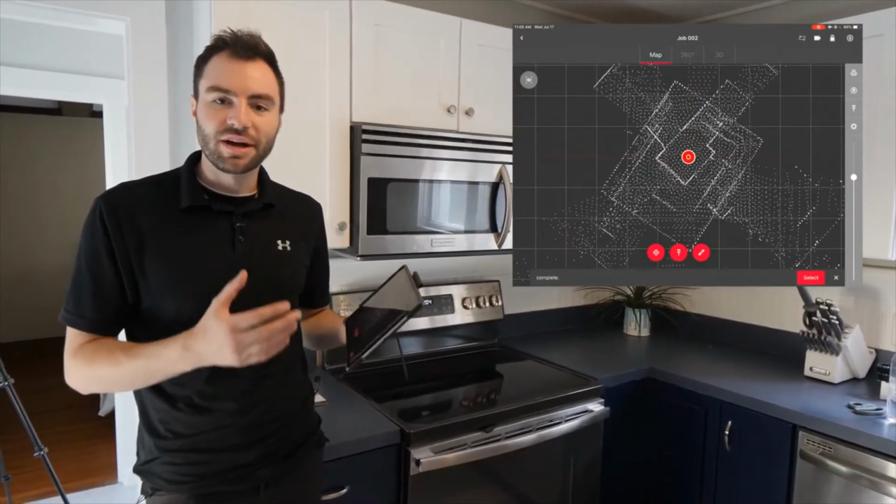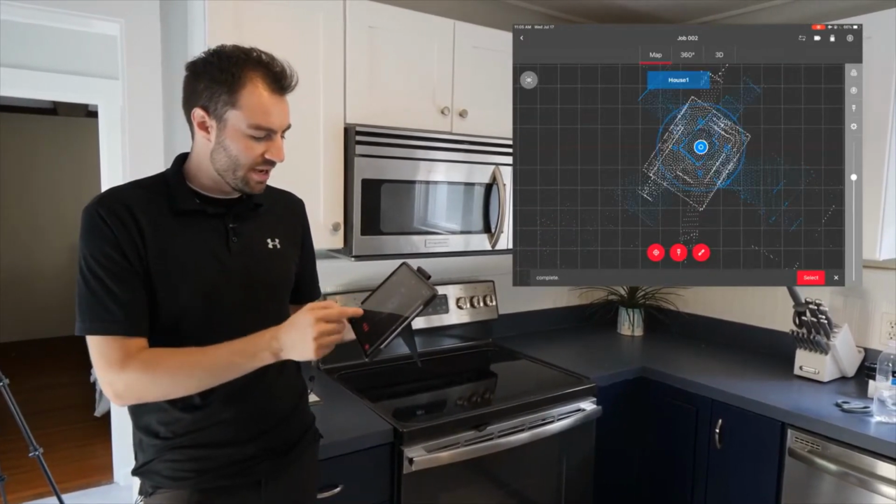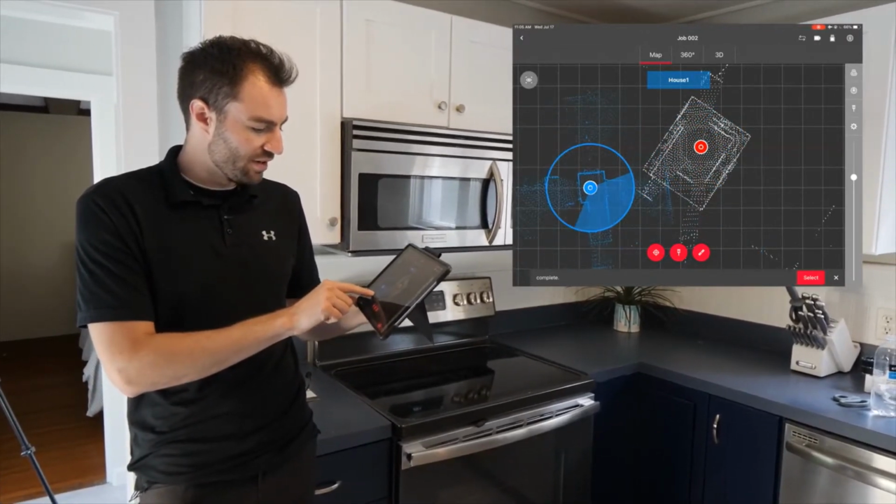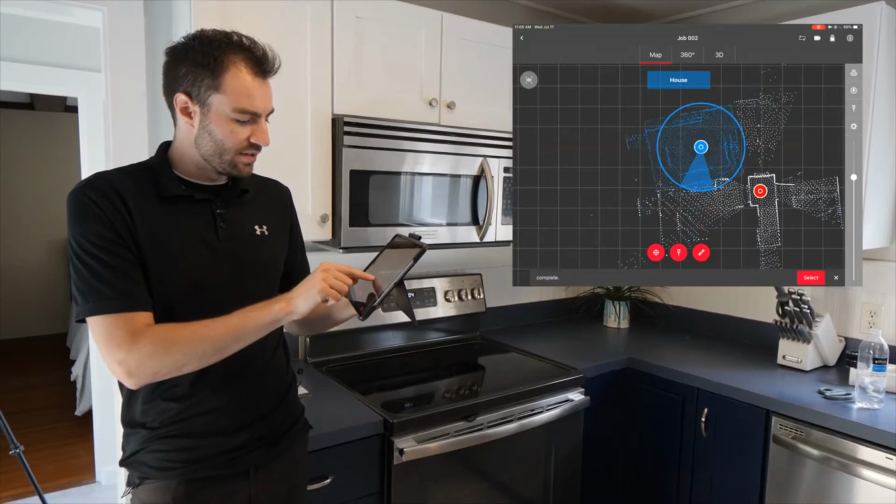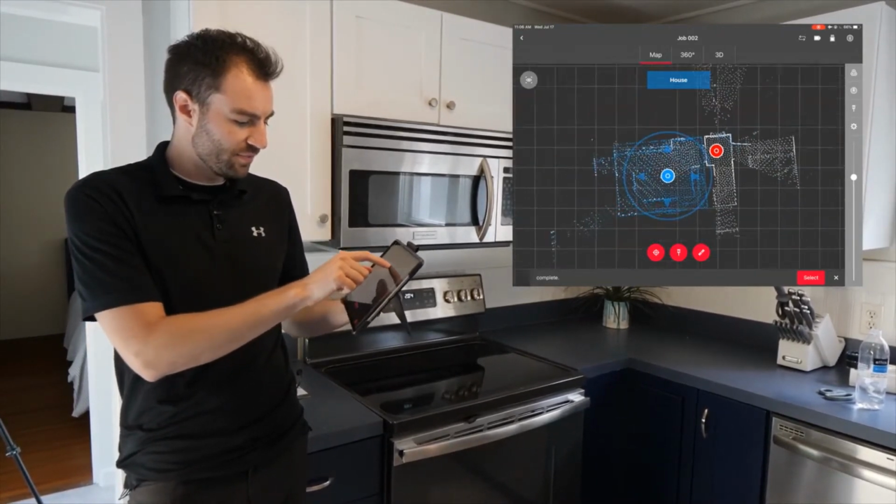Initially, they're just going to be dropped in the middle of my coordinate system at 0, 0, but I can tap on one of them and I can drag them around. I can tap on this circle and kind of orient them in the right way. So I'm going to tap on this one and see if I can somewhat align the 2.